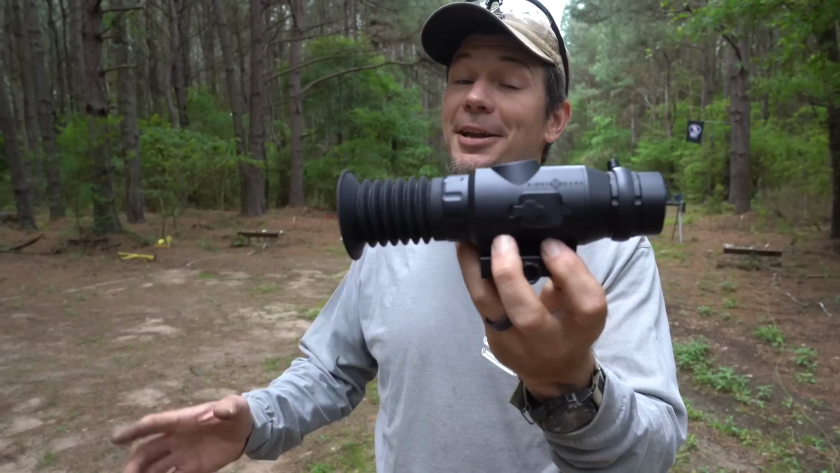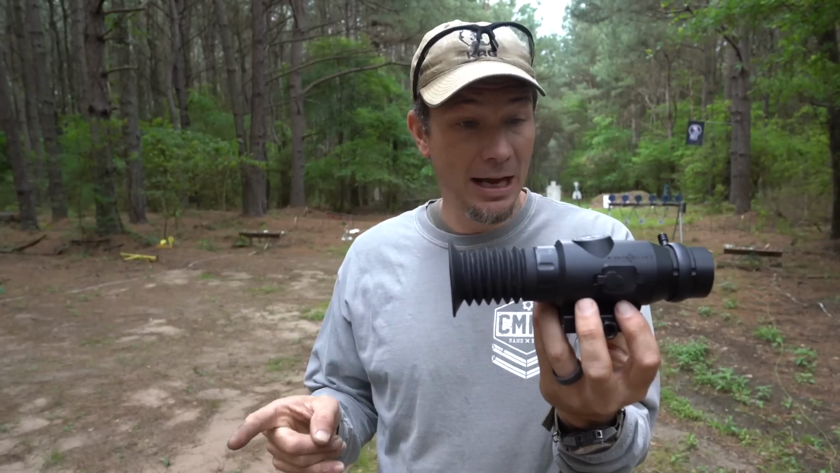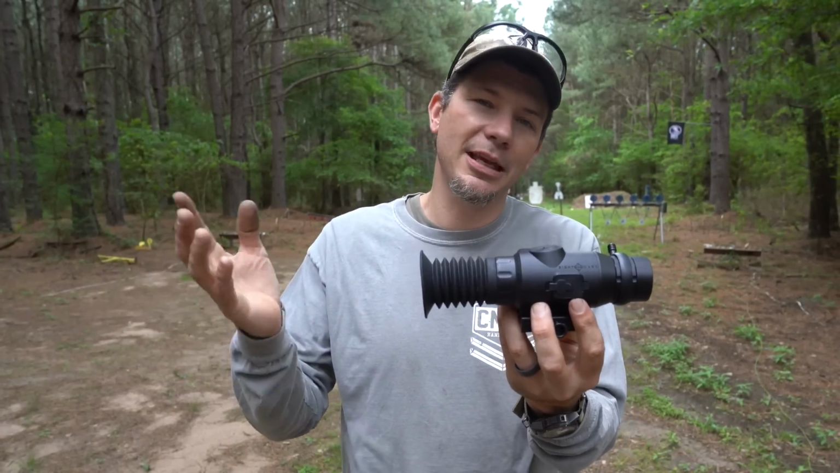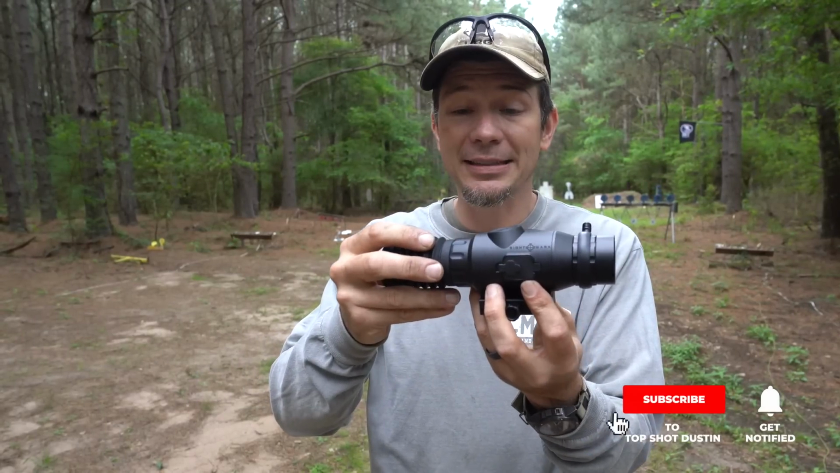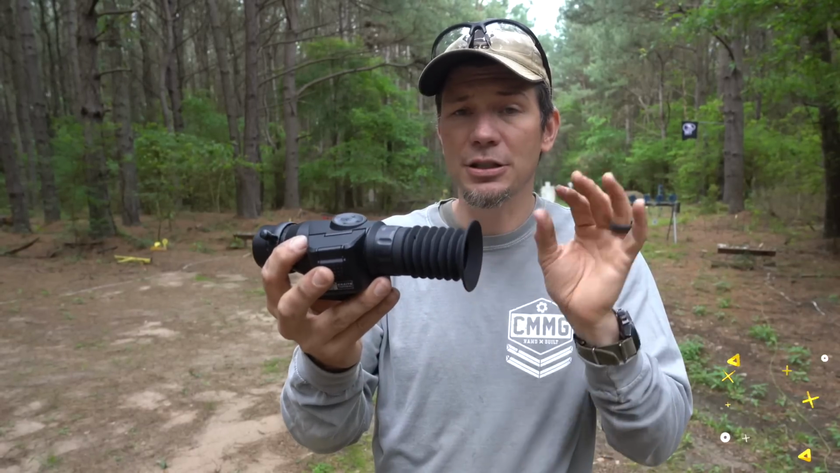All right, guys, that is all I have for you today on the Sightmark Wraith Thermal. All in all, I've been impressed. I was skeptical because, you know, sometimes Sightmark seems on the lower end, but they've really jumped up their game lately, and this is cool. I mean, the only complaint I had was that battery compartment. Everything else has worked great.